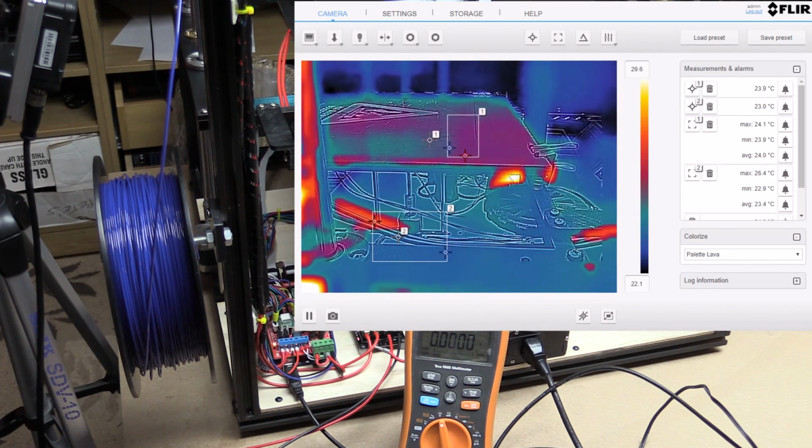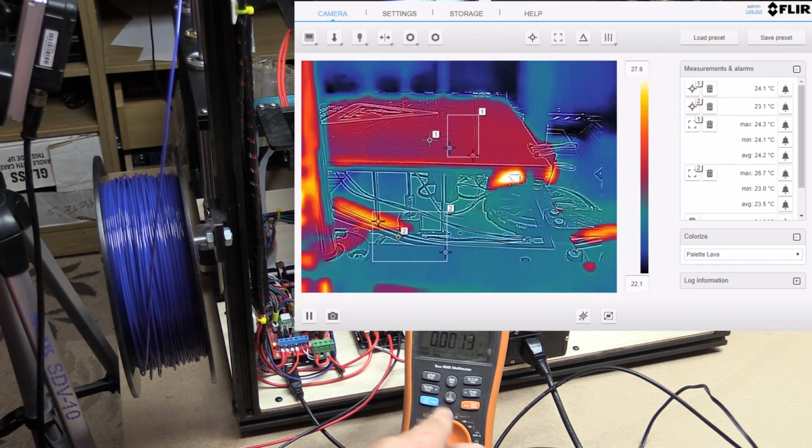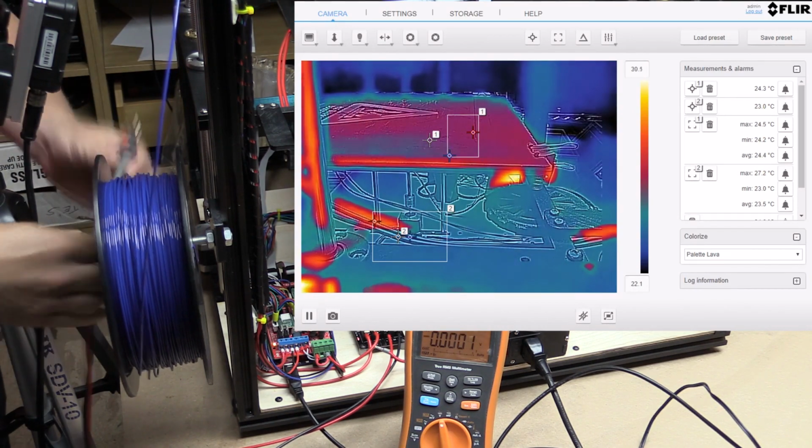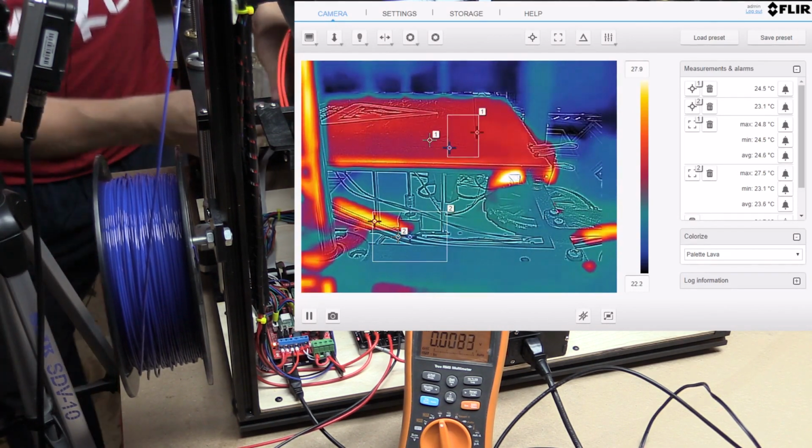once it's going. Now, just to show you, I've got a multimeter set up here, and I'm going to measure the volts on the heat bed as well, just to show you what is actually reaching the heat bed.